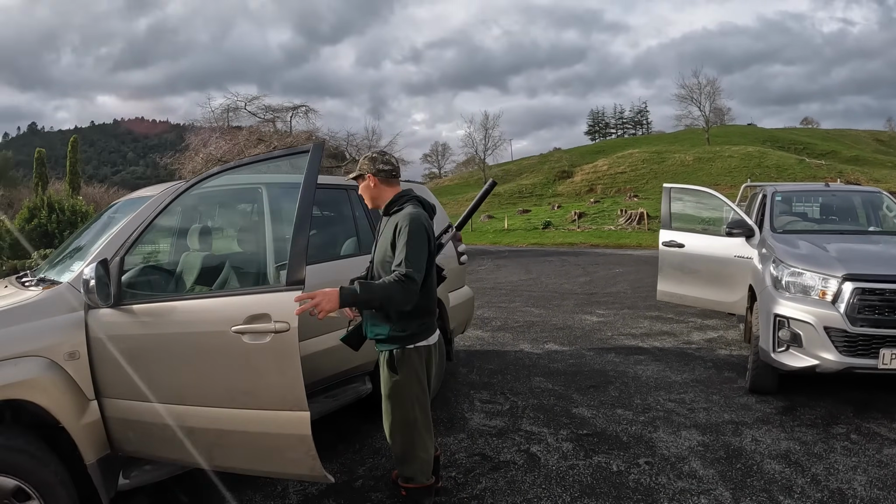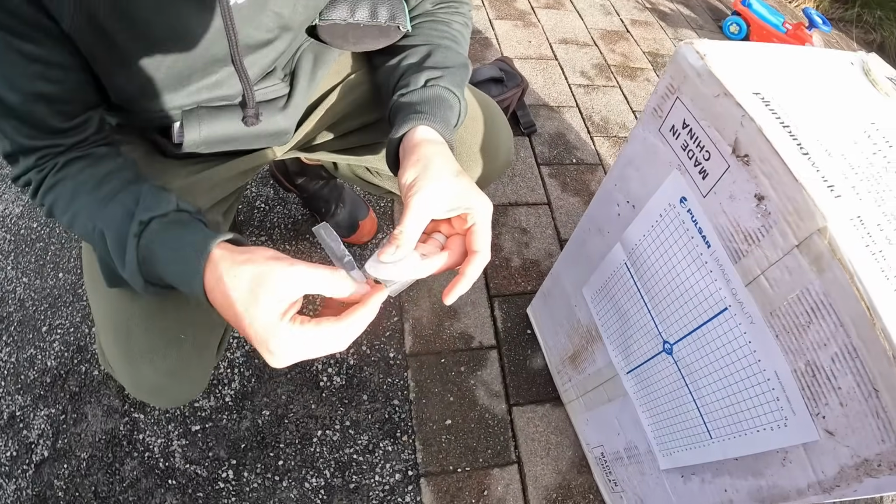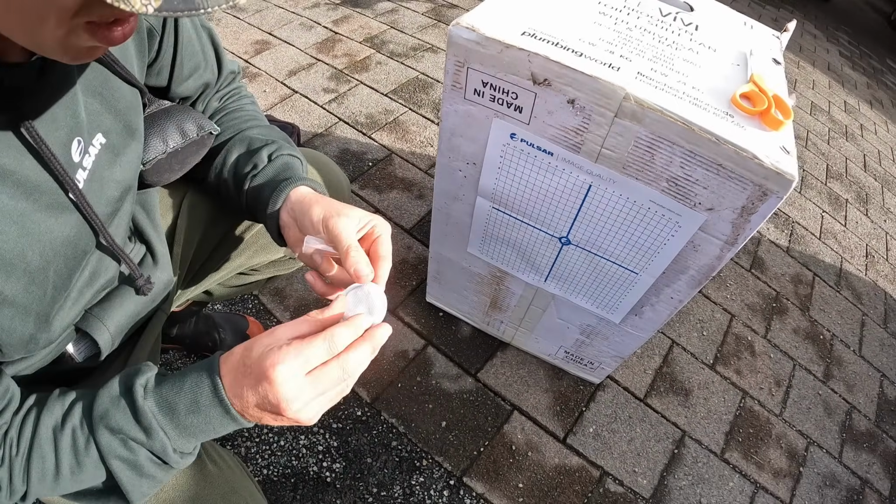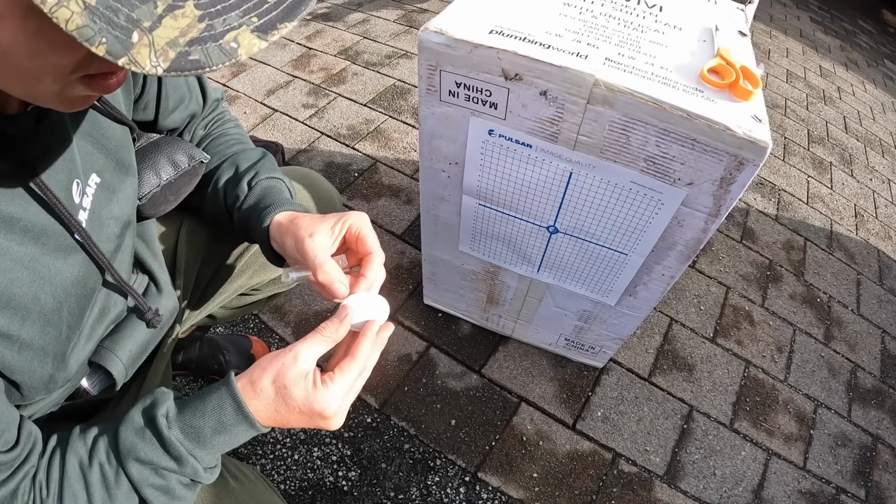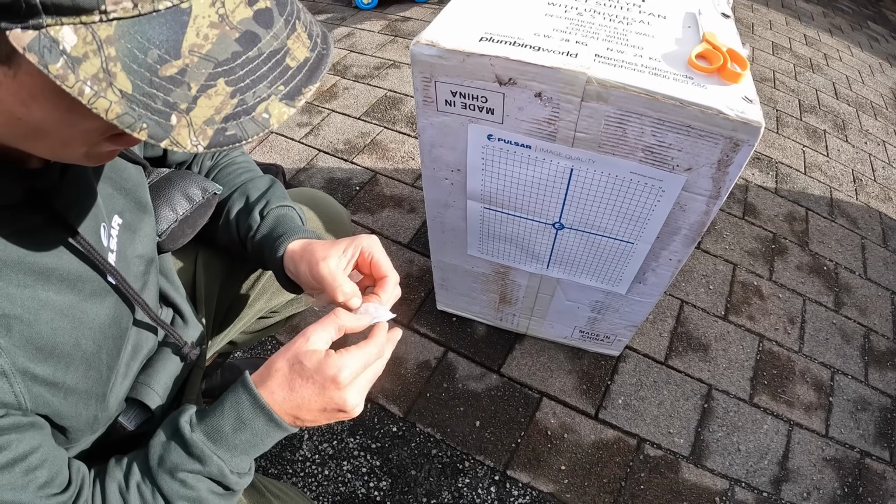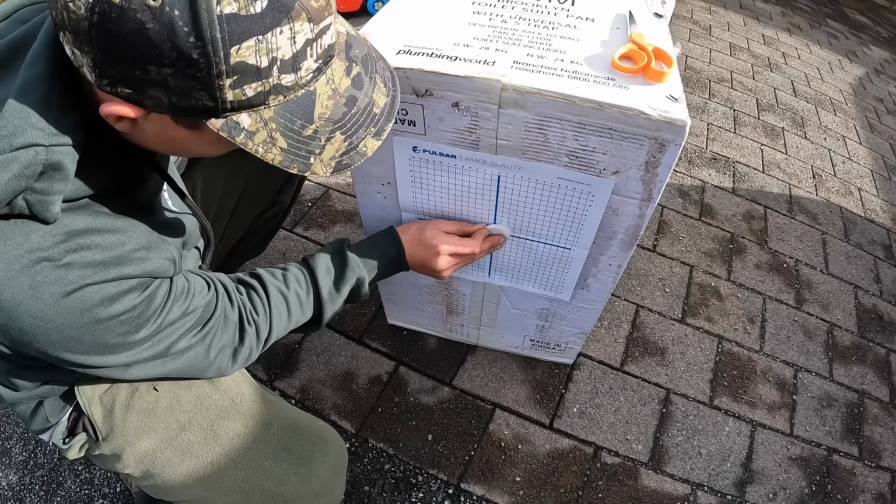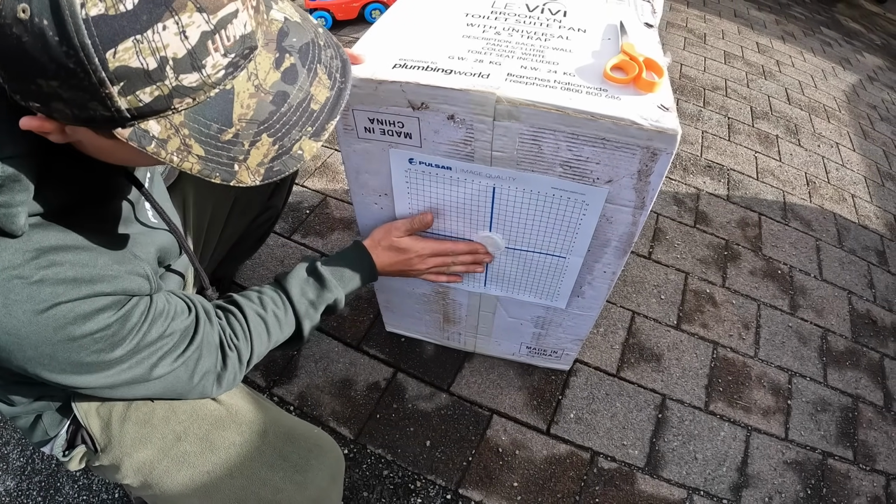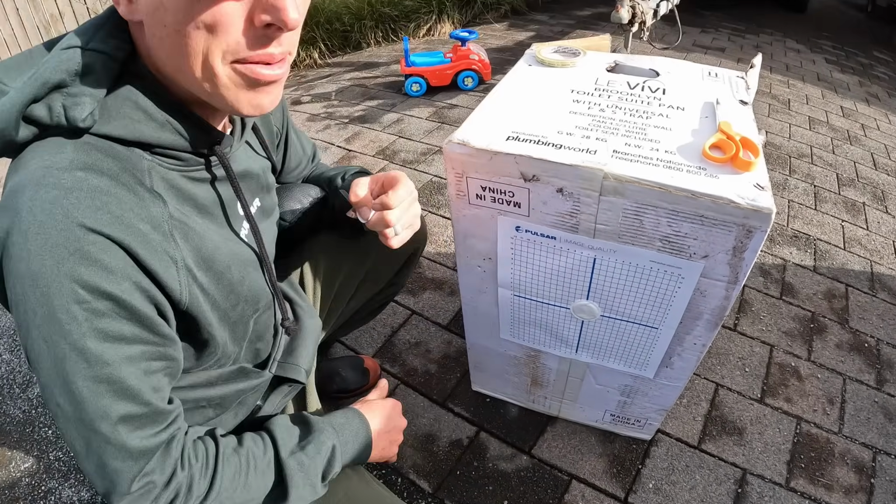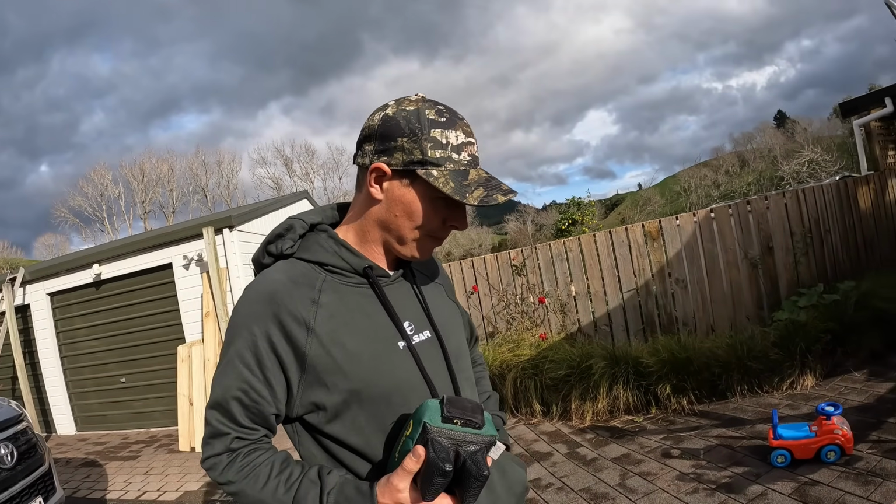Alright, let's go. Oh, I need that backrest. You open them up, look at the sticky side, peel off the sticker, and place the dog on there. It's like a period pad, but it's not. It's a heat pad. Let's go and shoot it.